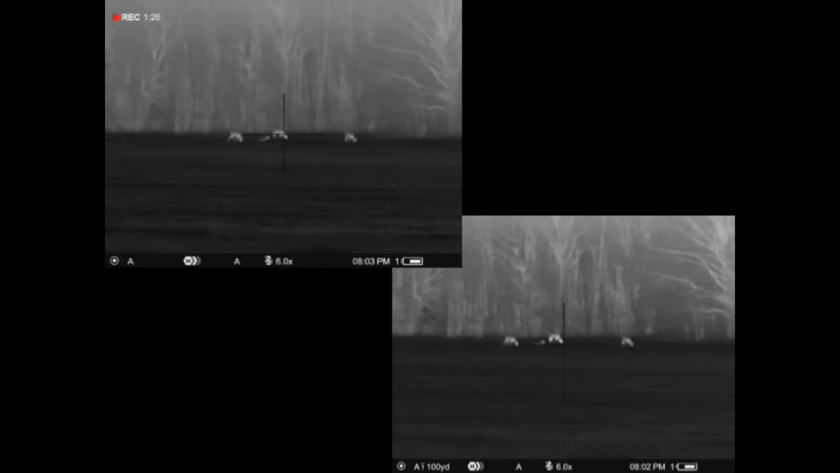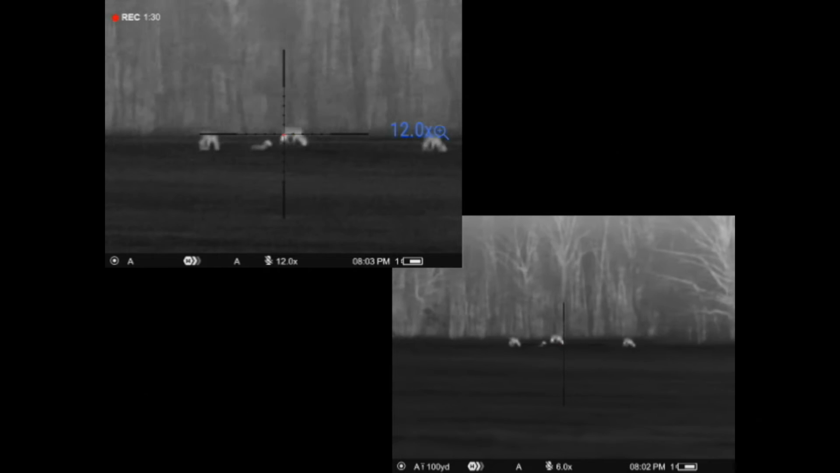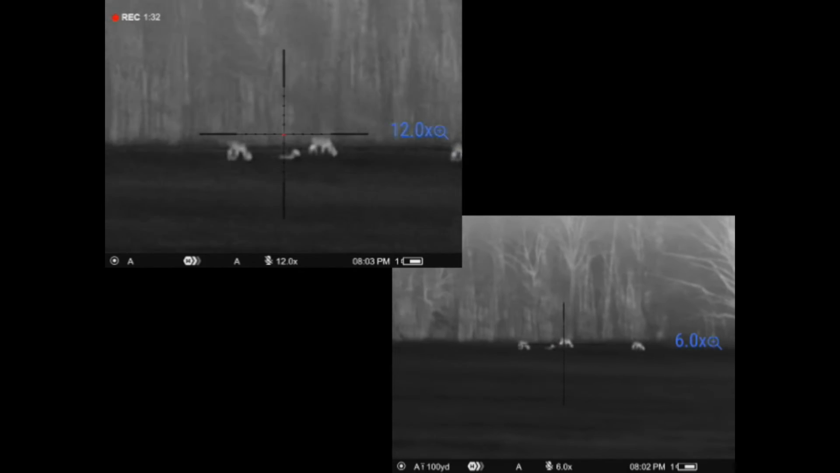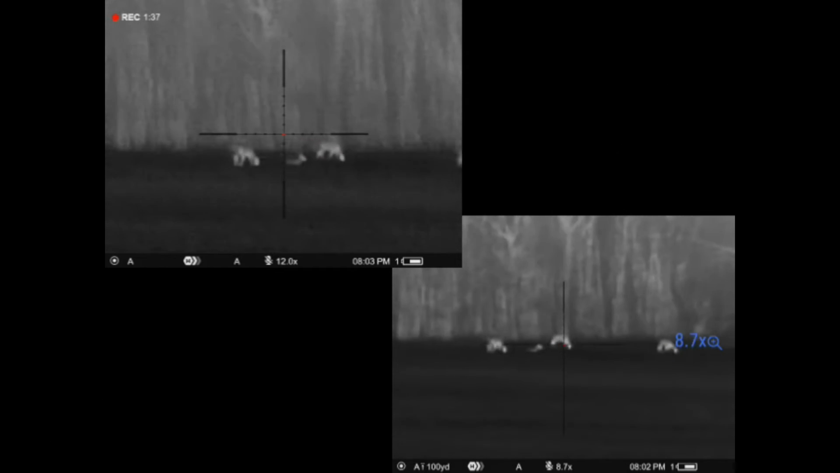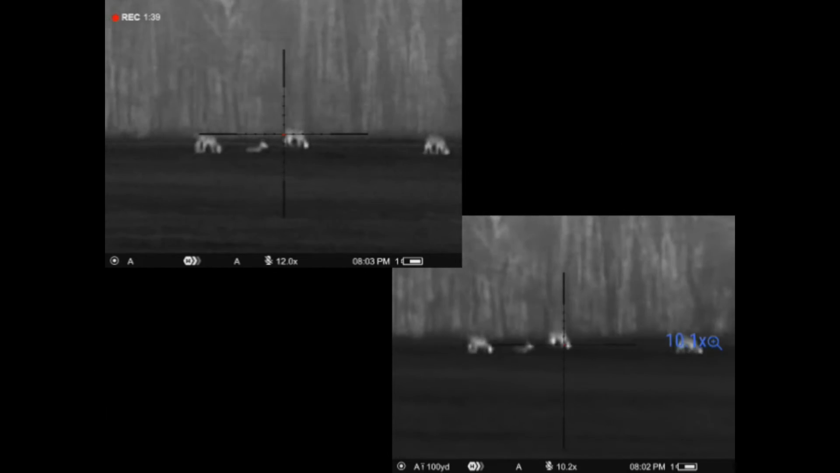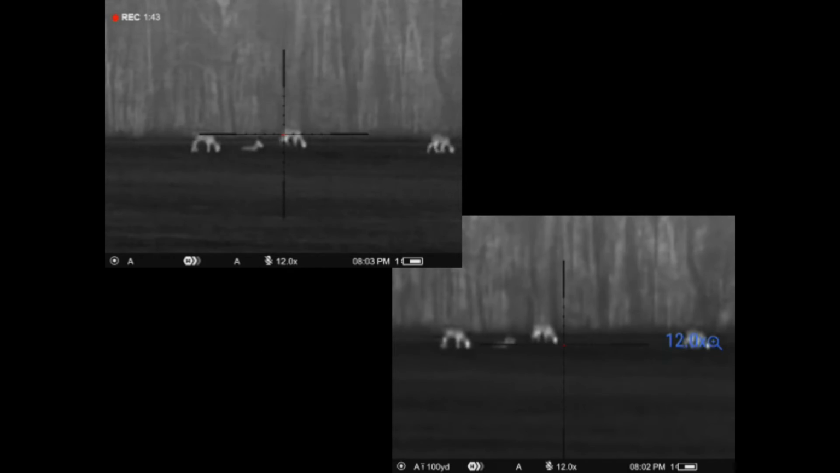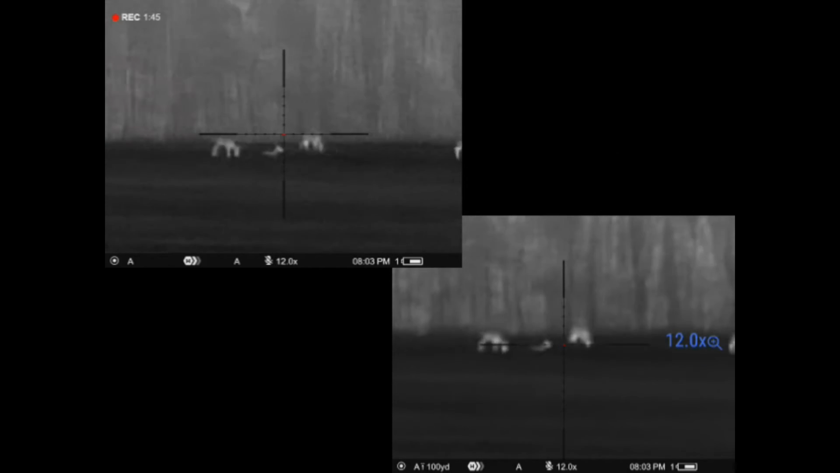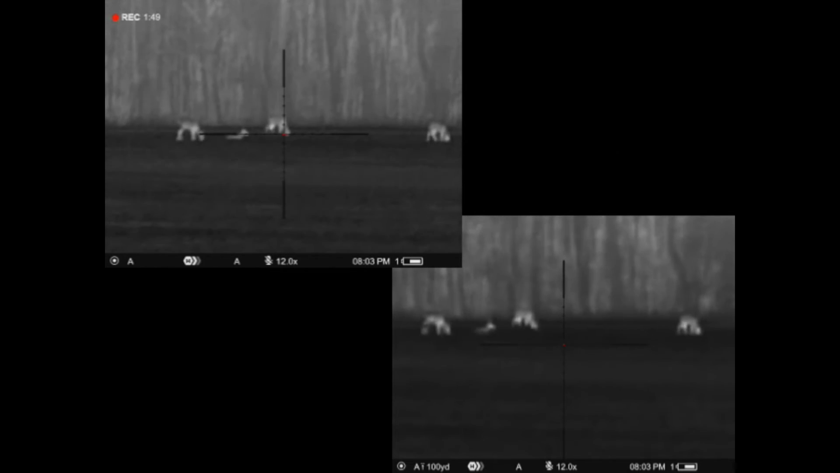Again, you can kind of see when I'm zoomed back, it seems like the P gives a little bit better broad image picture, but as soon as you start zooming in on objects, unquestionably that higher magnification starts to show through, especially when you have those hot objects out there radiating heat that the sensor can pick up. It just adds definition to the target.